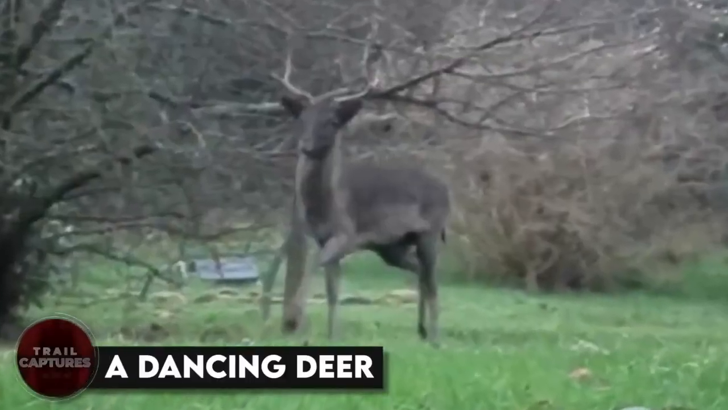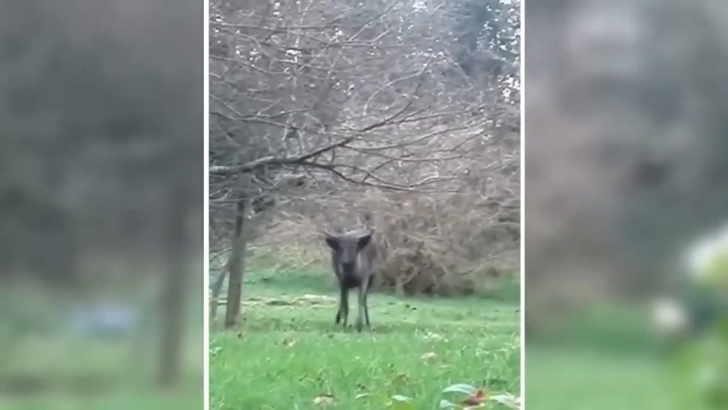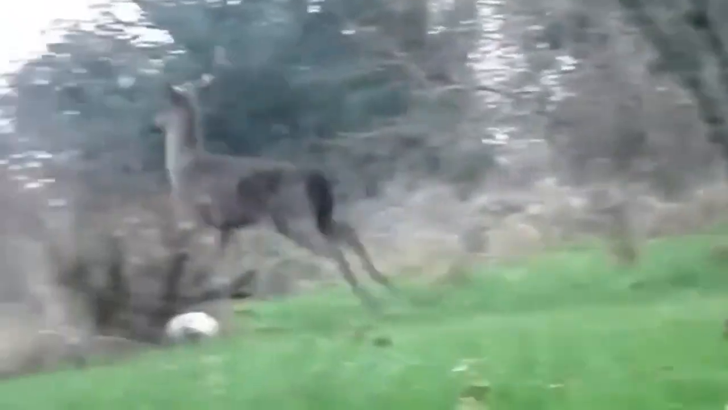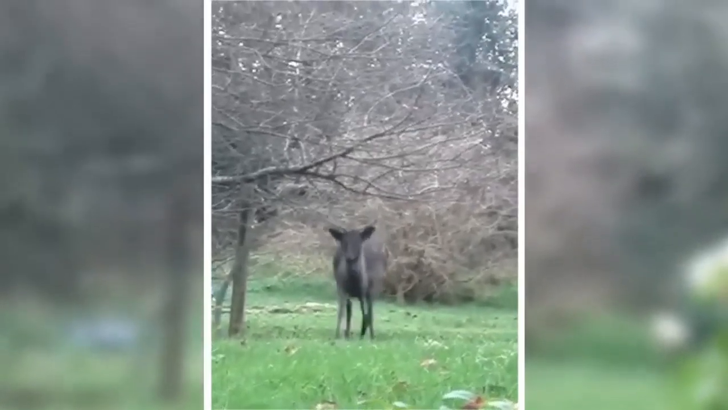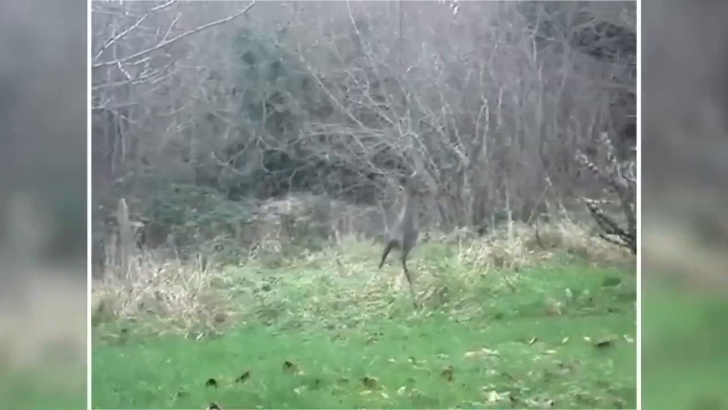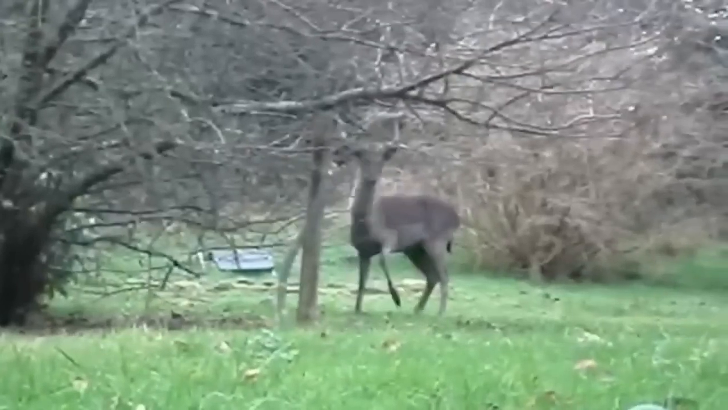A dancing deer. This trail camera caught a deer just enjoying its day in the forest without a care in the world. It was prancing around almost like it was dancing, and it was a joy to watch. The deer continued to frolic for a few minutes before eventually returning to its herd. We're so lucky that we were able to capture this happy moment on camera. It's pretty amazing to watch these animals enjoying their freedom out in the wild, right?